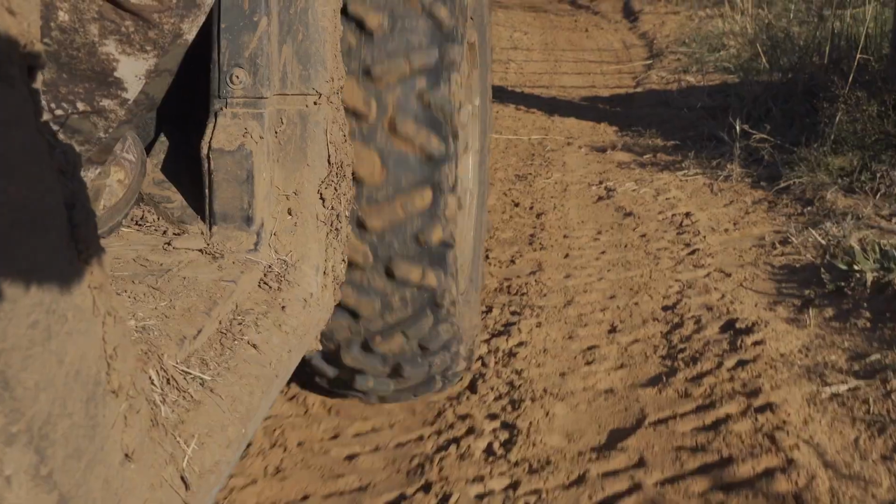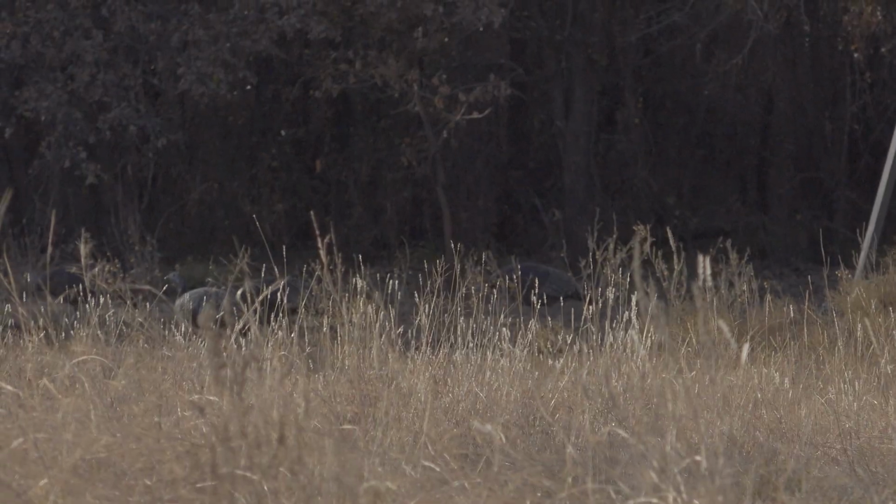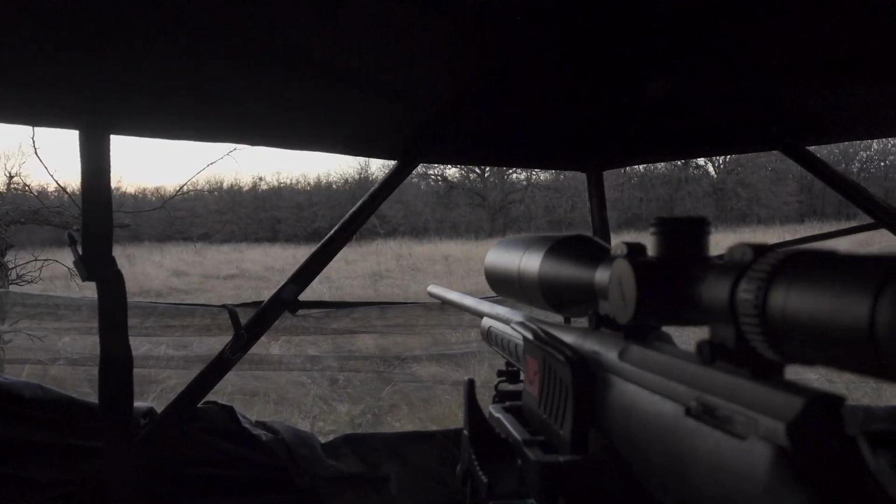So on the first of the last 2 nights, I headed to the ground blind with my good buddy and guide, Jason Schindler. Unfortunately, outside of some really good laughs, wild turkeys, and being serenaded by coyotes at dusk, we were skunked on the first night, but we were headed in for round 2.